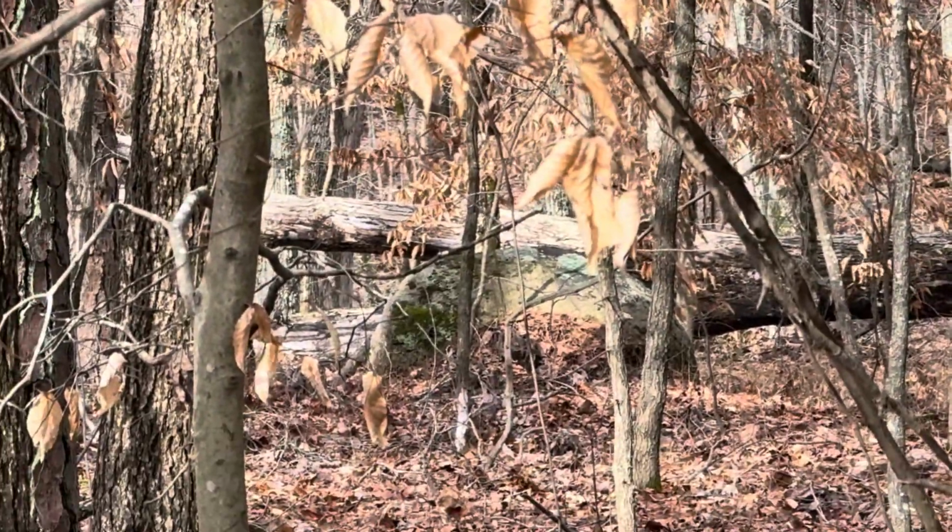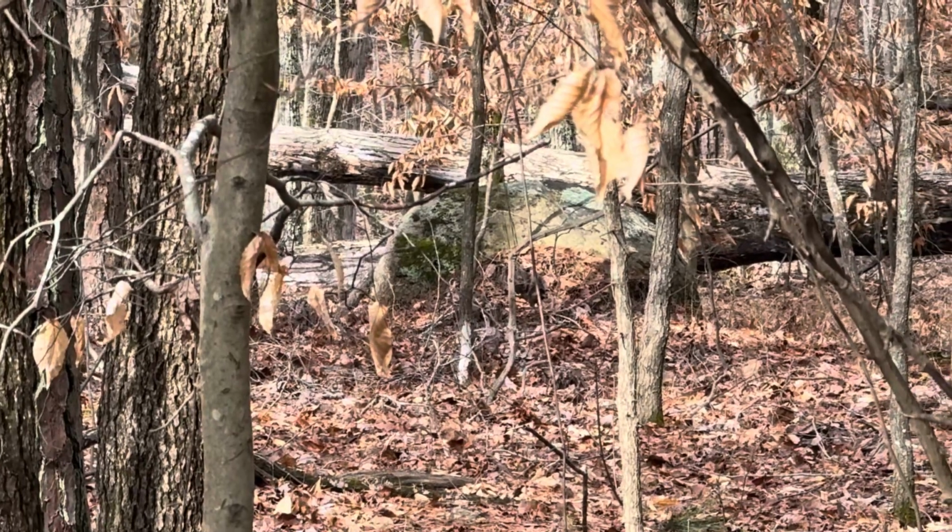There's the big boulder, and I'll show you how big it is with me behind it.